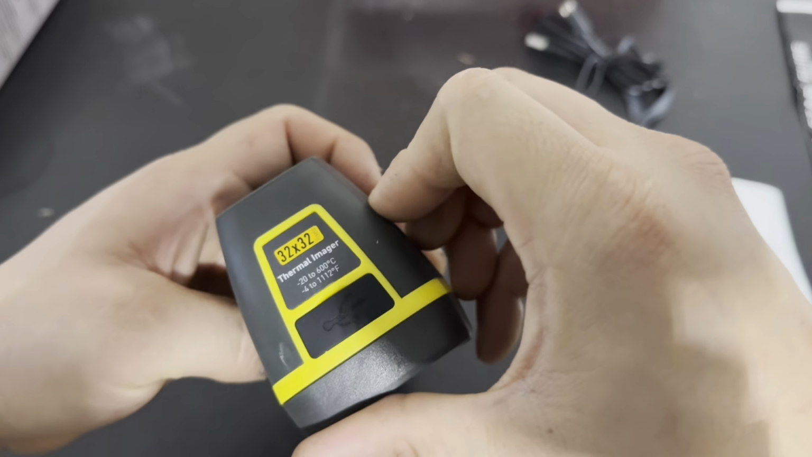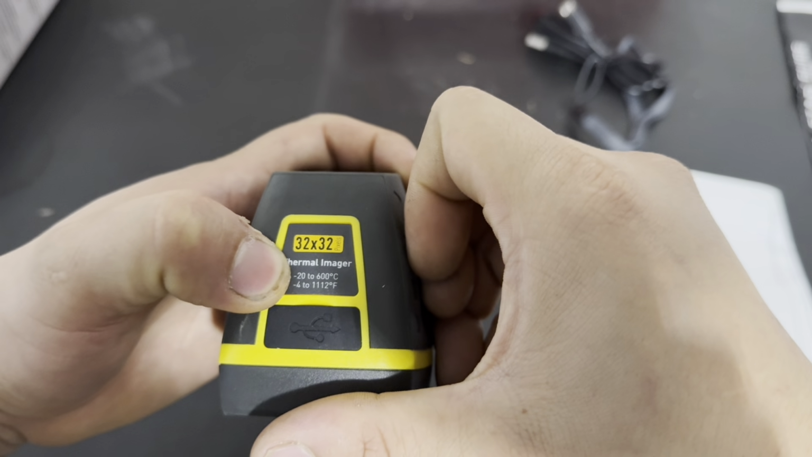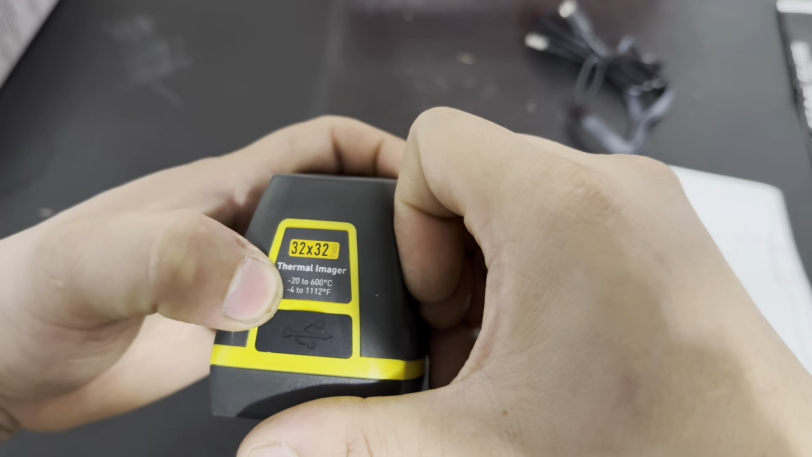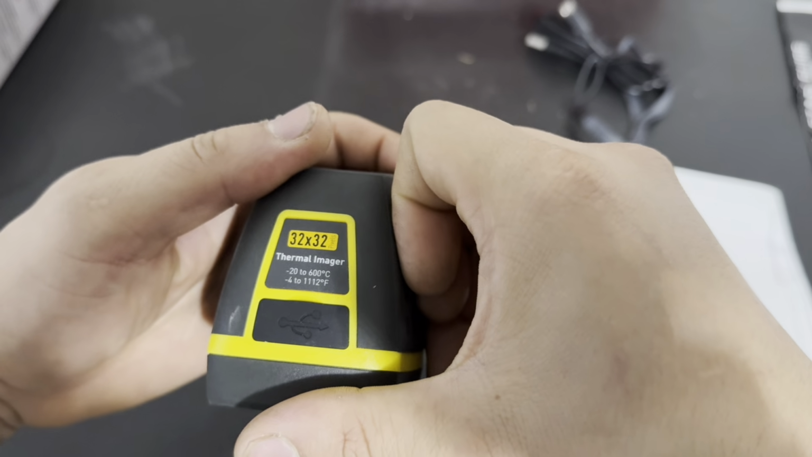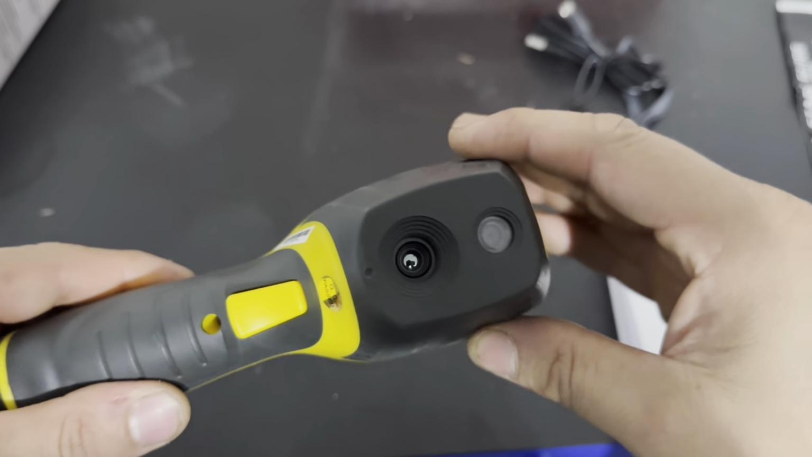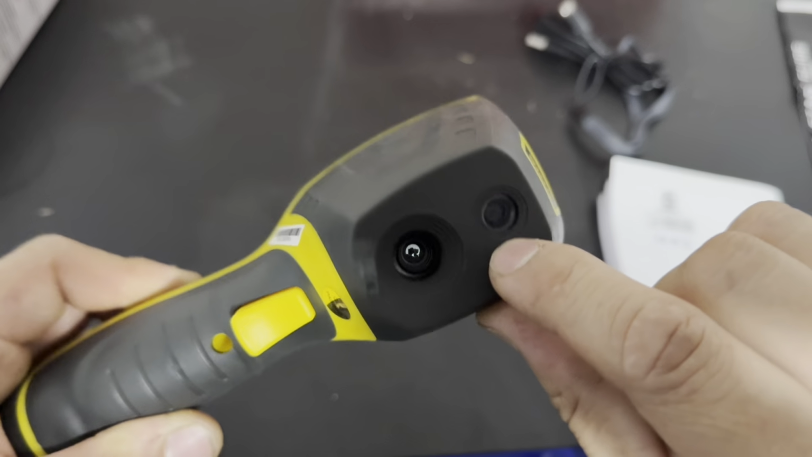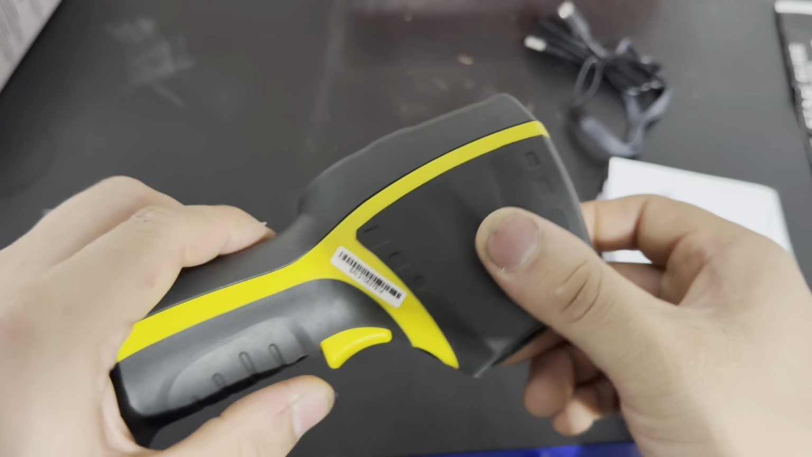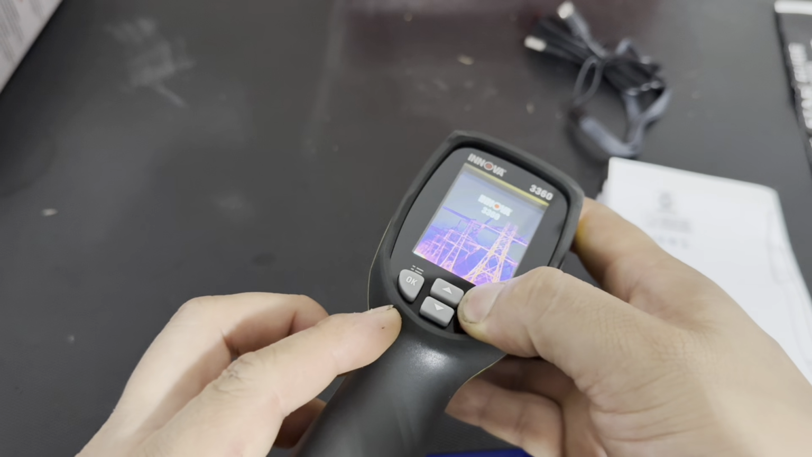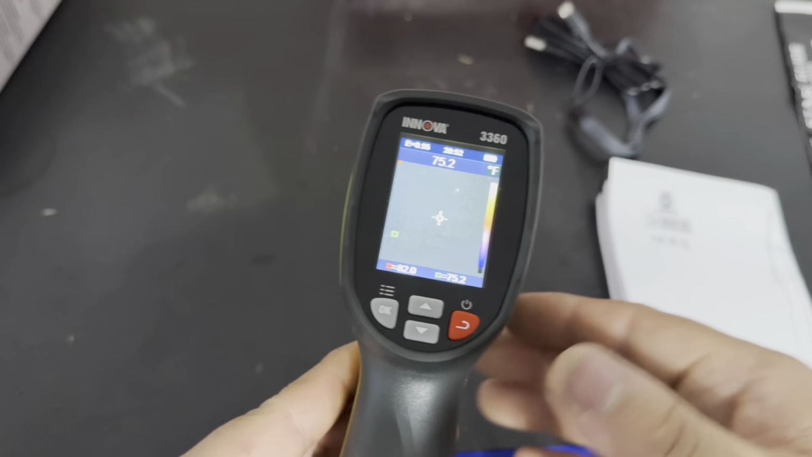And then there we have 32 by 32 thermal imager. Some specs right there, -20 to 600 Celsius, and then -4 to 1112 Fahrenheit. So that's pretty good. There's the camera, one of them too. Some kind of sticker. And then to turn it on, we're just gonna do this right here. Turn that on. Innova 3360.